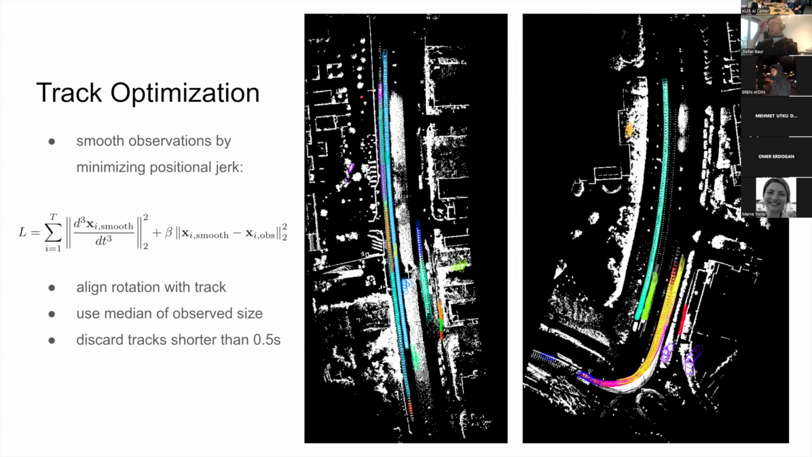This was now the tracking part, and we can also do a really simple track optimization. We know that for passengers of vehicles, abrupt changes in acceleration feel really uncomfortable, so what we minimize here on these track positions is just the jerk, the third derivative of the observed position.